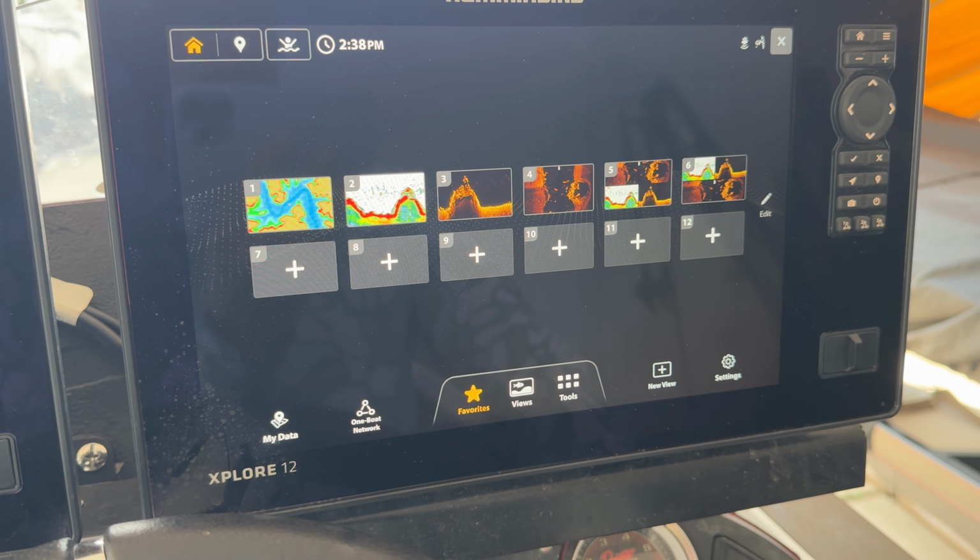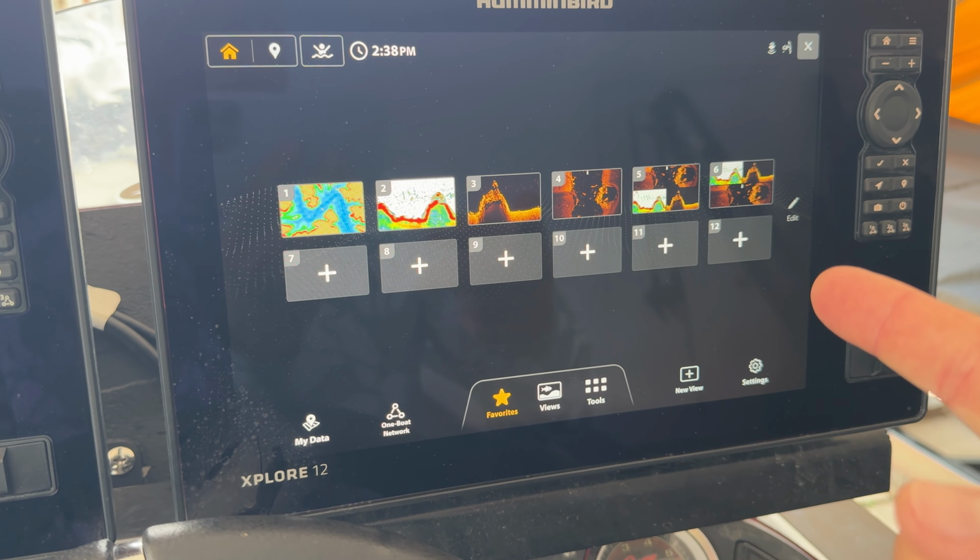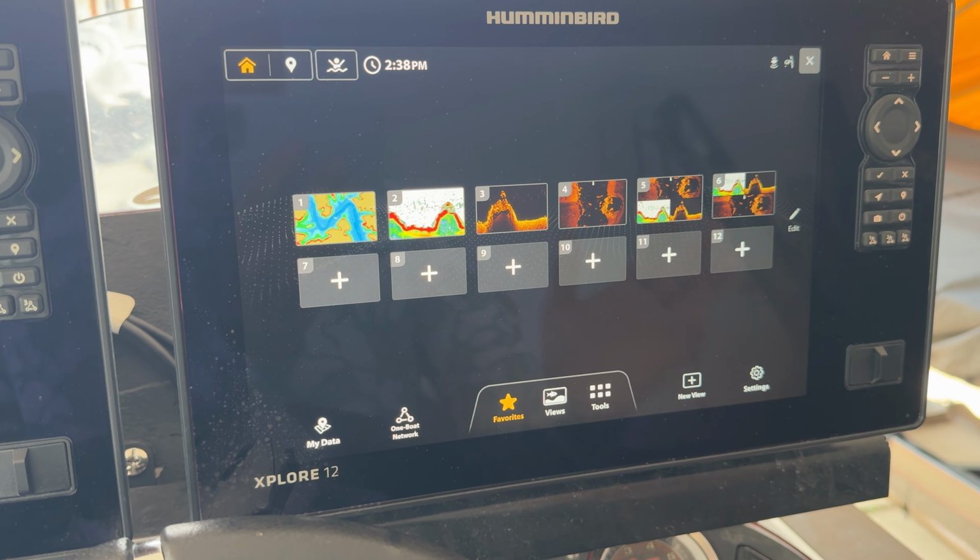Alright, so let's hop into some of these settings here. I'm going to show you what my settings are real quick on the unit here, and then we're going to dive into some of these screenshots.